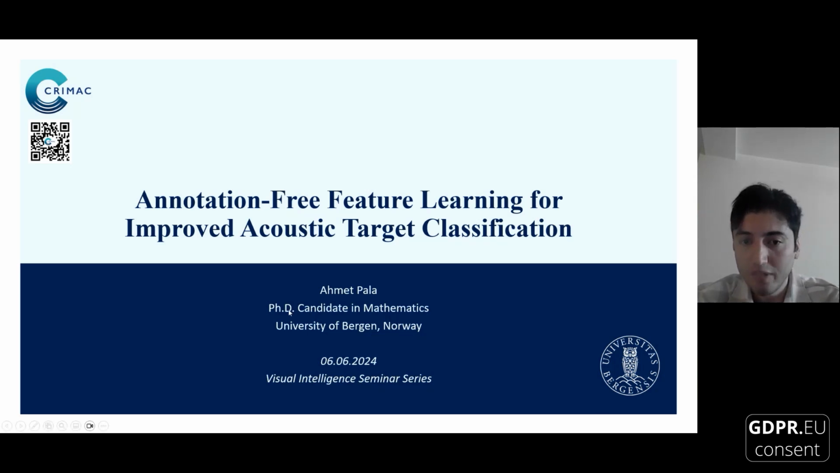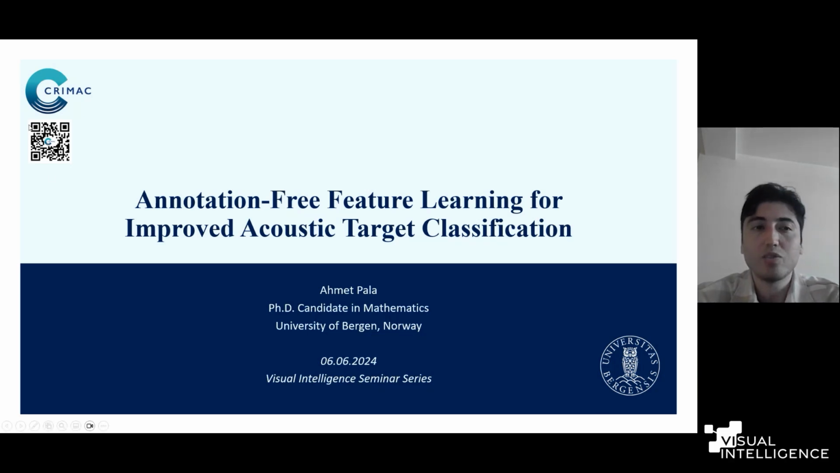If you would like to have more details, you can go through this QR code. And today I'm going to present our very recent research work, Annotation-Free feature learning for improved acoustic target classification.